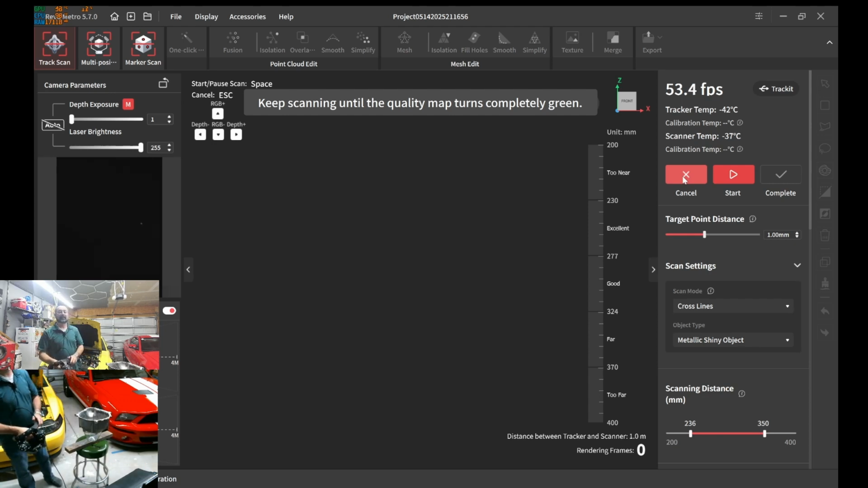For those purposes, I actually bumped the target point distance to 1 millimeter. Note that that does nothing for the quality of the scanner. It's still completely capturing in full resolution. That point cloud distance is simply what's rendered on the screen, what you're viewing, and what I'm actually trying to capture for my reference. And we can always still mesh below 1 millimeter. So that's just a disclaimer.